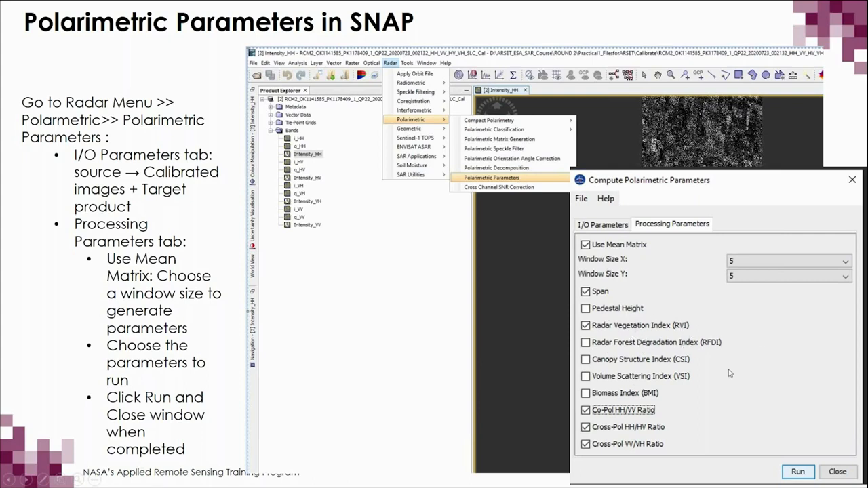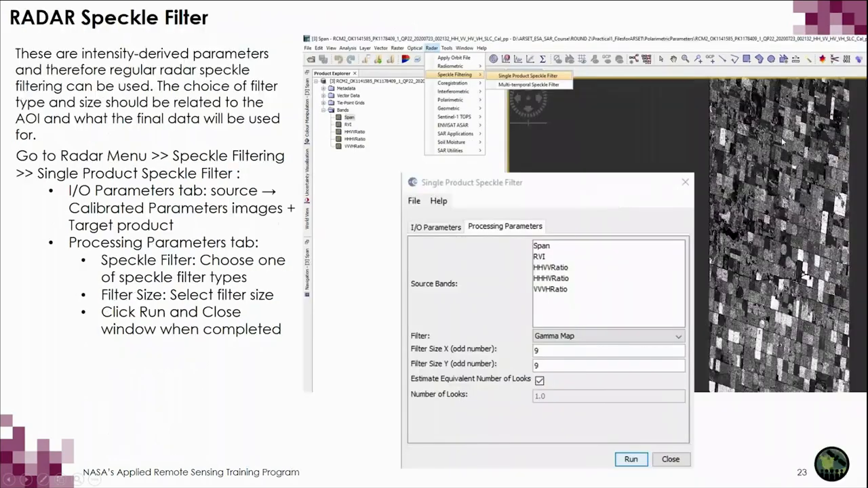For today's activity, we will simply choose span, or total intensity or power, the radar vegetation index, and the co-pol and cross-pol ratios. These are intensity-derived parameters, and therefore you can apply a regular radar speckle filter. The choice of filter type and size should be related to your area of interest and what your final data is going to be used for.